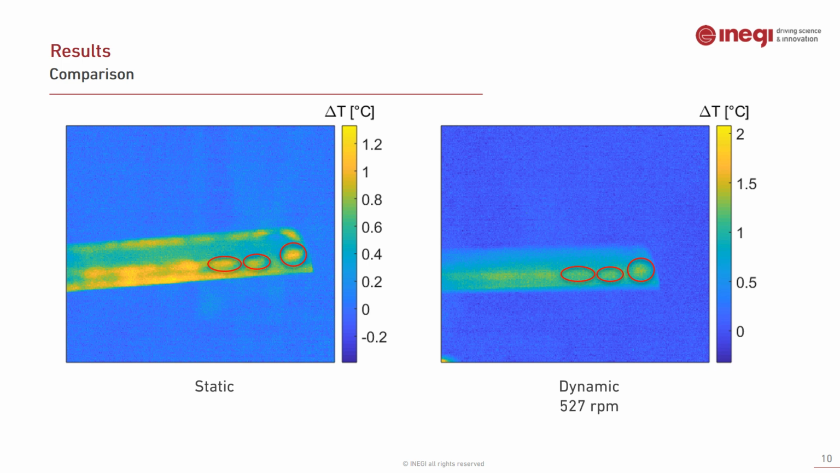But it is also possible to see a region of concentrated heat, in black, that is in the middle of the blades in both situations. This will mask any possible defects in that area. For example, in the dynamic result, this defect does not appear, and it is probable that it is in the concentrated heat region.